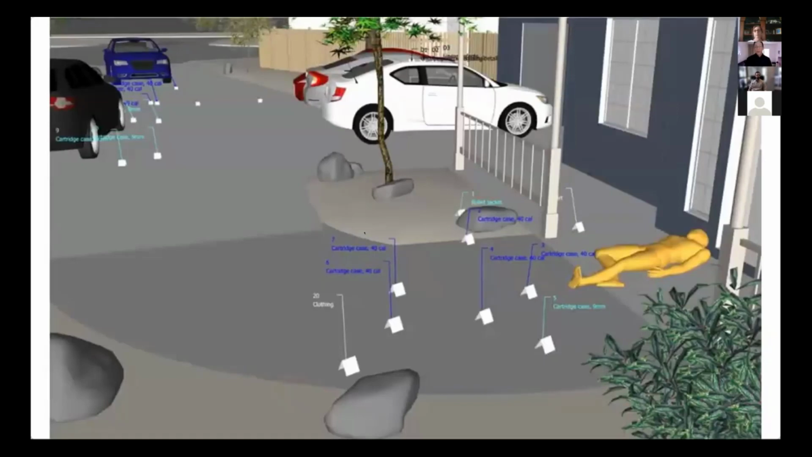Other cases that we've done more recently have just relied on photographs. This is a snapshot from a shooting that occurred after a house party. And you can see we have lots of detail that was collected on the scene. There wasn't a laser scan in this case, or if there was one done, we didn't get access to it right away.